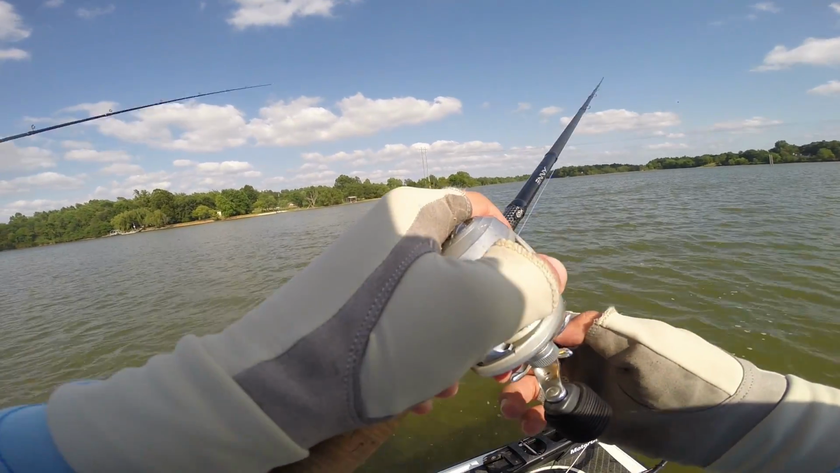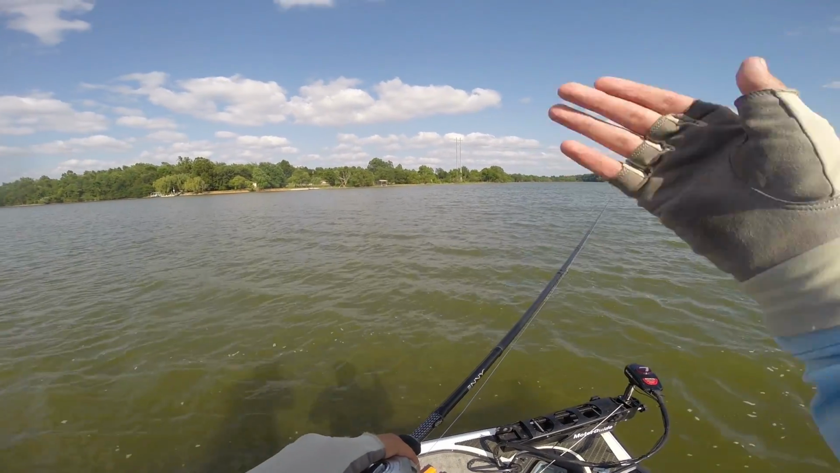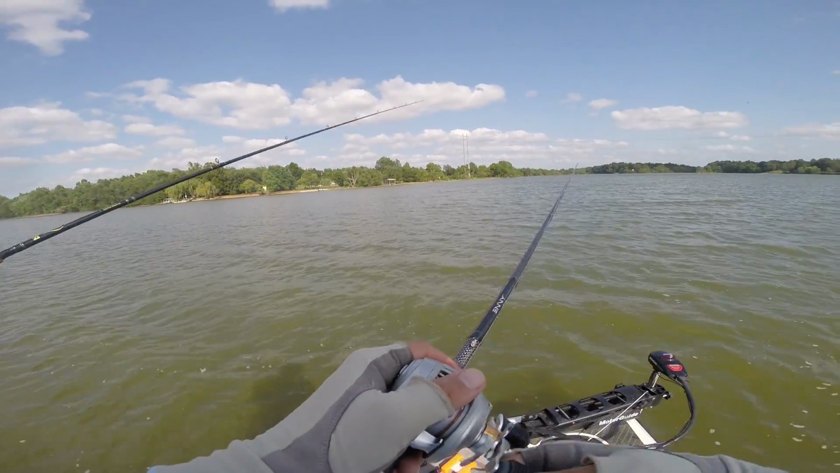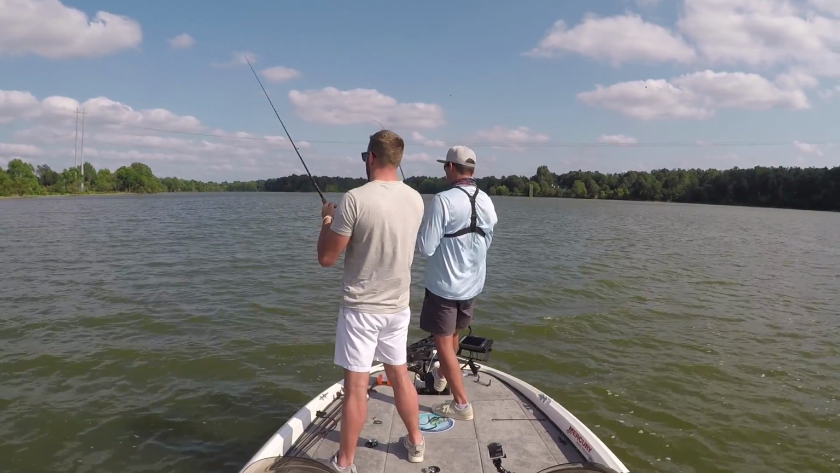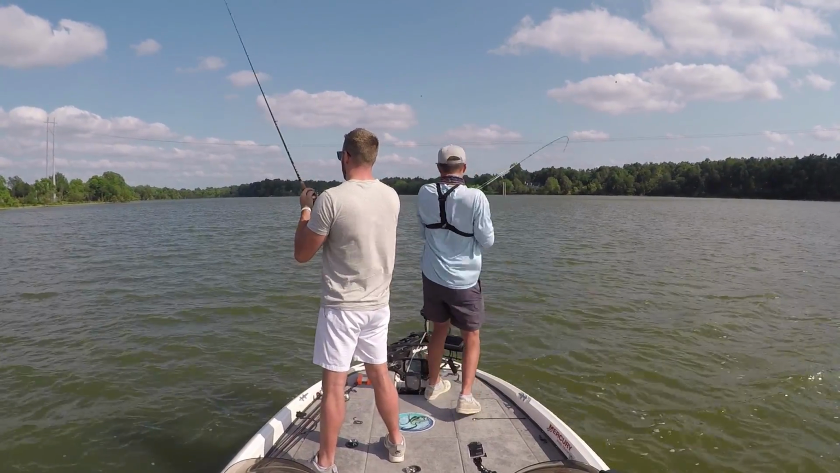Work it all the way back to the boat because they were kind of getting it like the first one got it right off the end of the road bed and that last one got it on top of it. Oh, did you? Yeah. Got another one. Yeah. This is a good one.